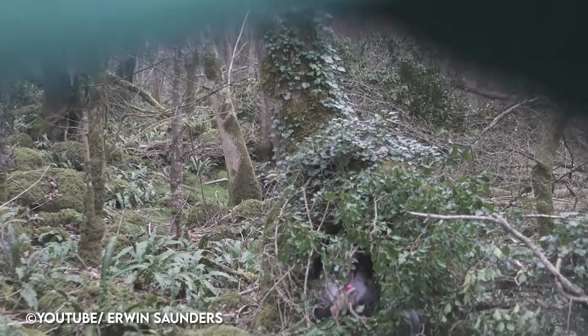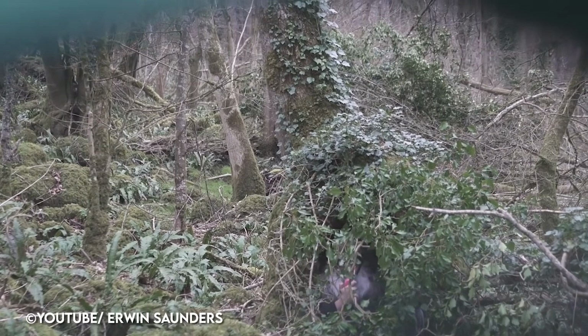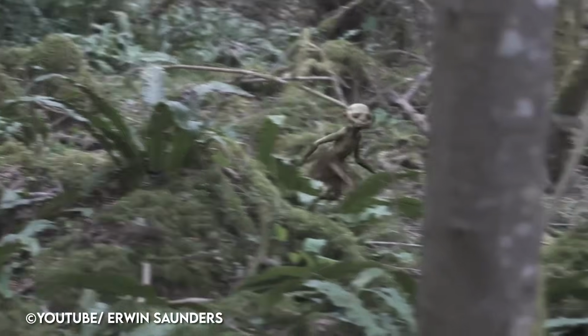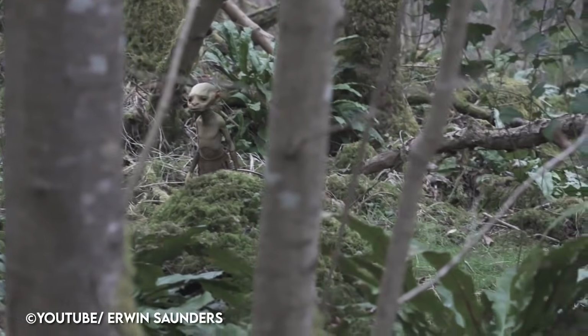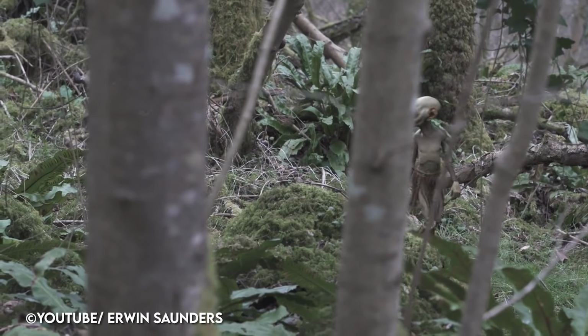Erwin and a colleague are set up in camouflage some yards apart while you can see the pixies scurrying around on the ground, eventually surrounding the one man. Now, at first glance, I'll just say it, they look real. Now, of course, I don't know if they are, and I'll say this.